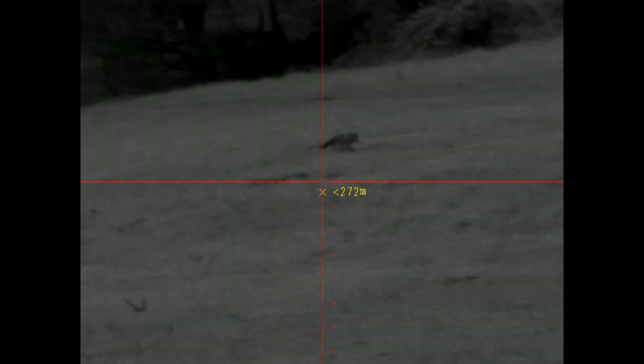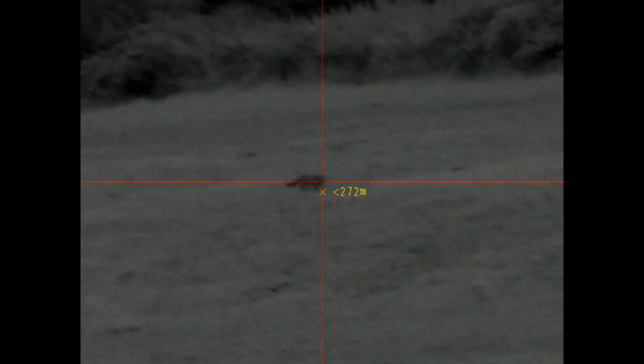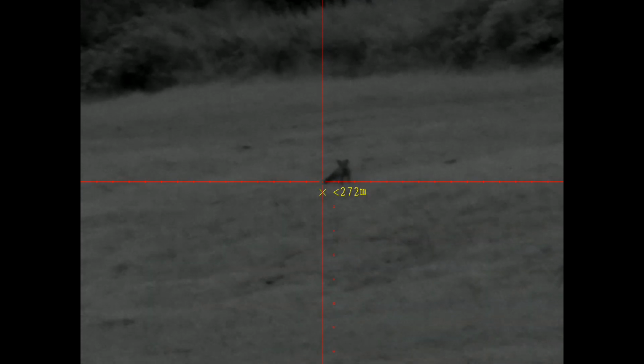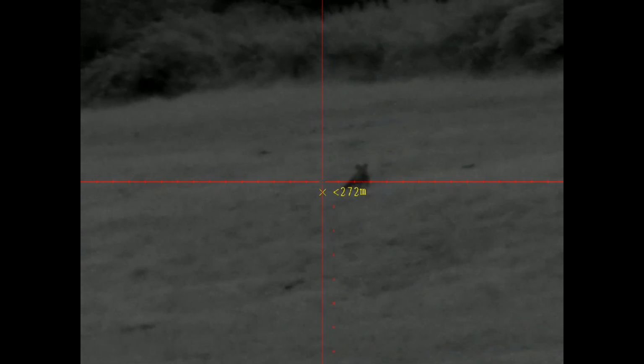This is about 270 metres away and it's 50 minutes after sunset. A few squeaks and calls and eventually it does start to move towards us, and it comes into the corner of the bottom left of this field where there's a stile they often cross through, and it will run virtually directly towards where I am, on my regular day-to-day shooting bench actually.